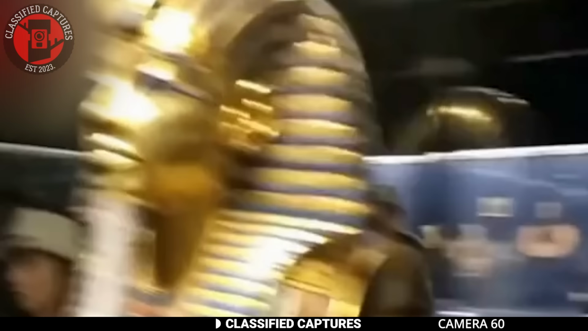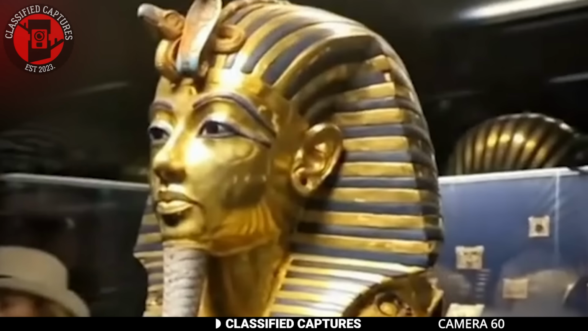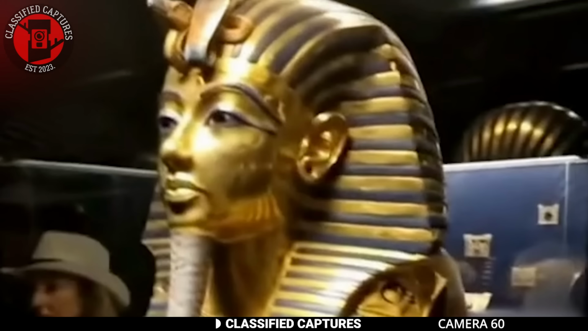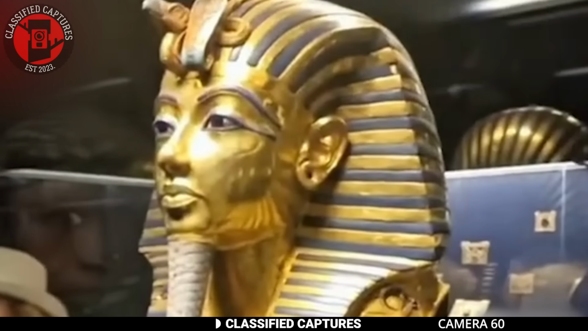The couple were startled by this discovery as they claimed to be the only ones near the display at the time. The rest of the visitors were focused on other exhibits, so it didn't seem like it could have been a reflection of anyone else in the room. Do you think this could have been the spirit of the pharaoh himself, or perhaps some other entity present within the museum? Let us know your thoughts in the comments section.